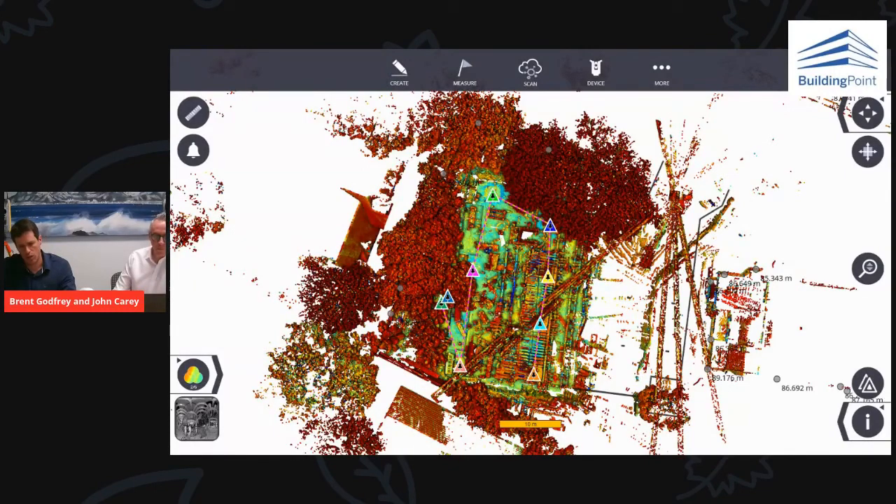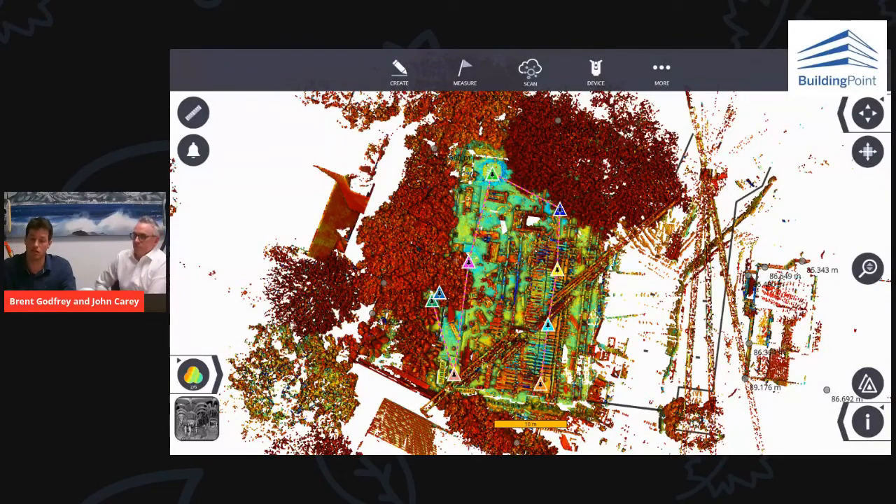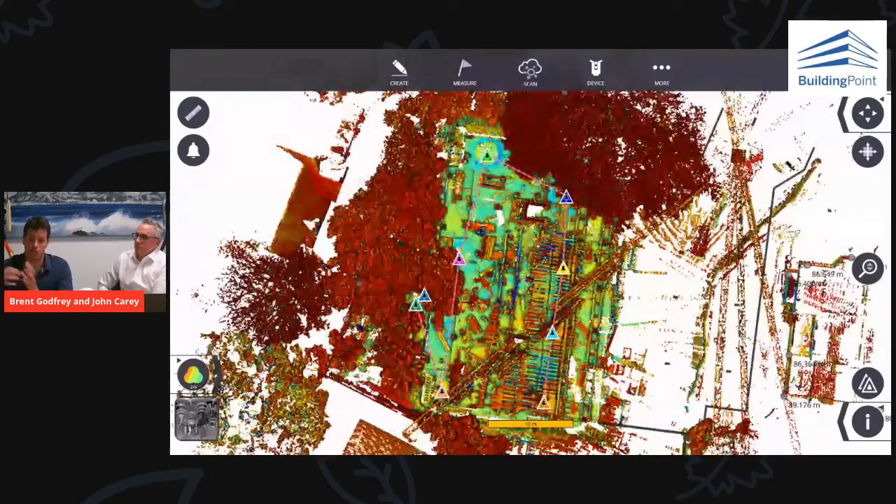So what we're looking at here is a construction site. There's a concrete slab that's been cast, a couple of columns that are up, and each one of these triangles represents a location where I've set up my scanner. I think we've done about 8 or 9 setups. Remember, each setup has only taken around 2 minutes, so it's taken me 15-20 minutes to collect this data, and it's now automatically stitched and registered together.